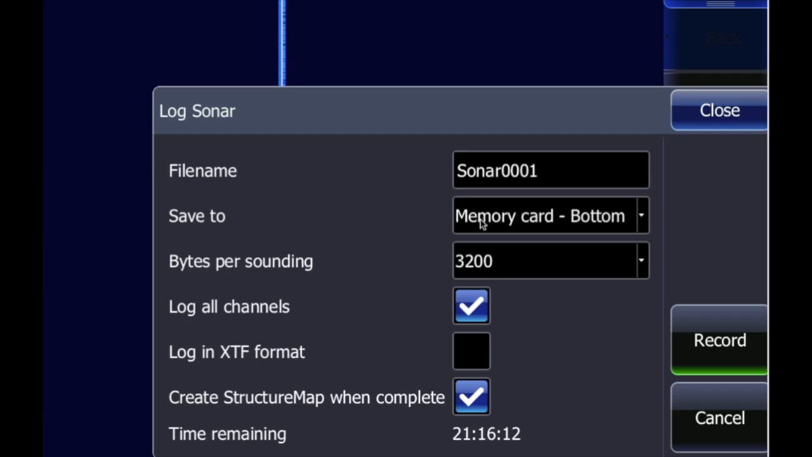And then depending on what lake I'm on, I take that card out and use it. But make sure you pick that. And then you can either pick create structure map when complete, and as soon as you're done recording your file, it'll make a structure map. Or you can just record and then do this step later too.